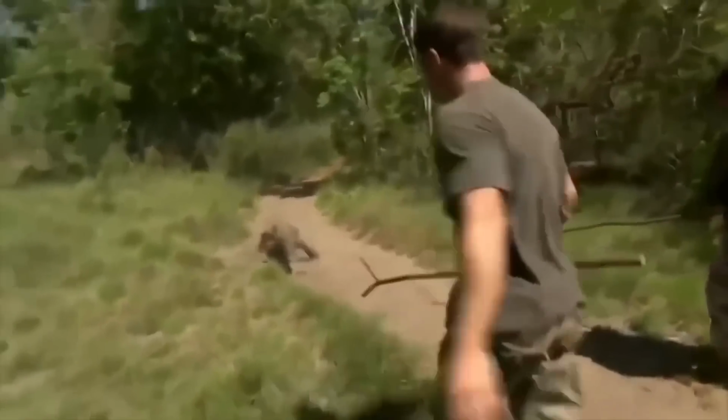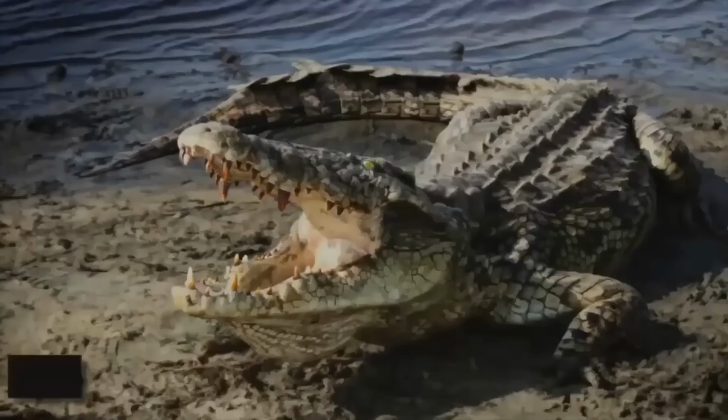So if you ever find yourself in the presence of a Komodo dragon, just remember to keep your distance and give them the space they deserve. Otherwise, you might end up regretting it.